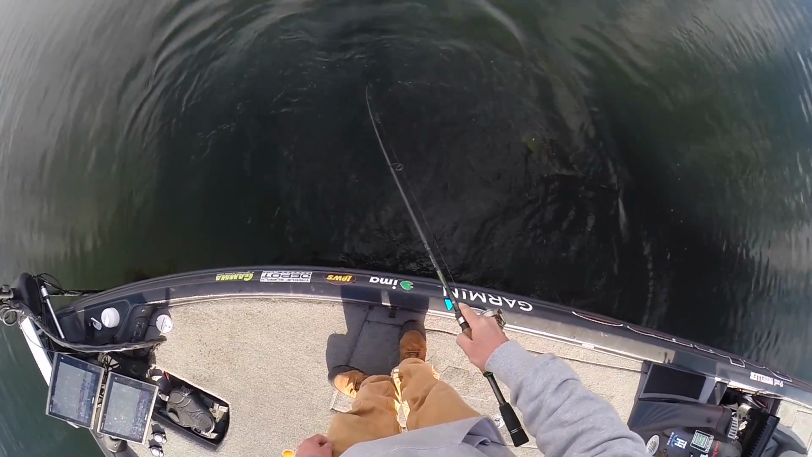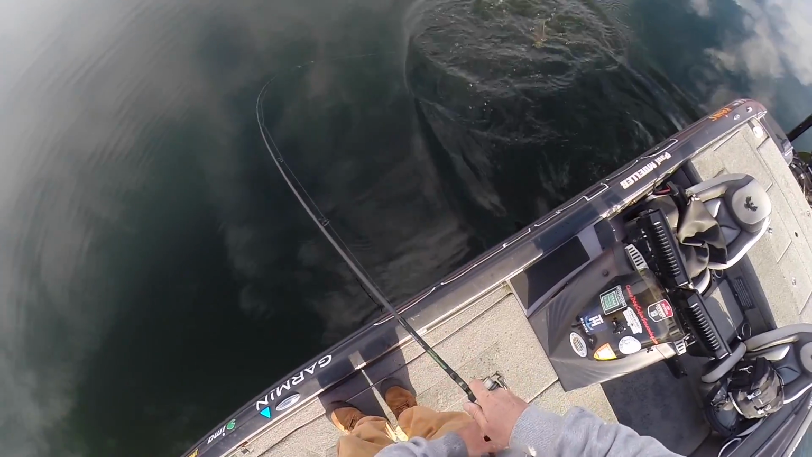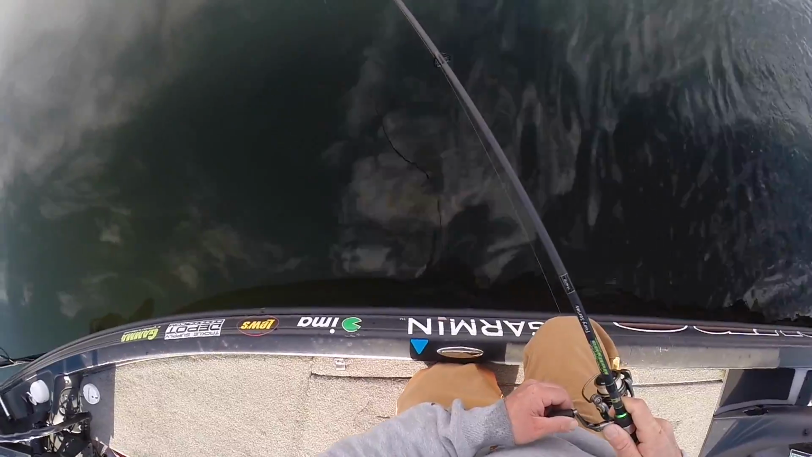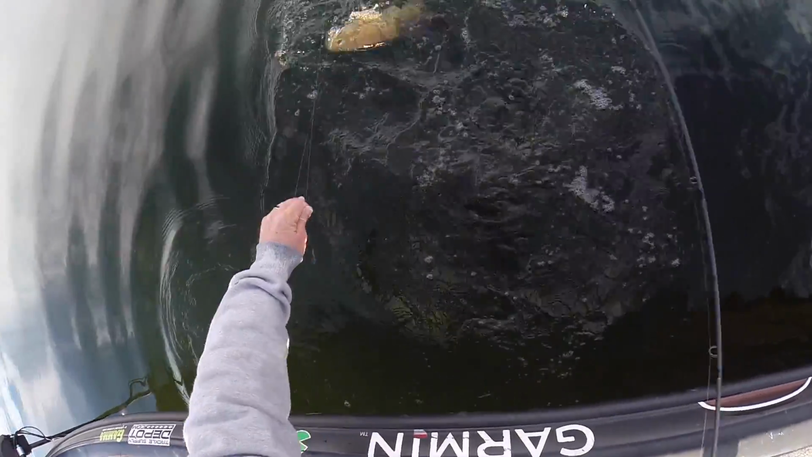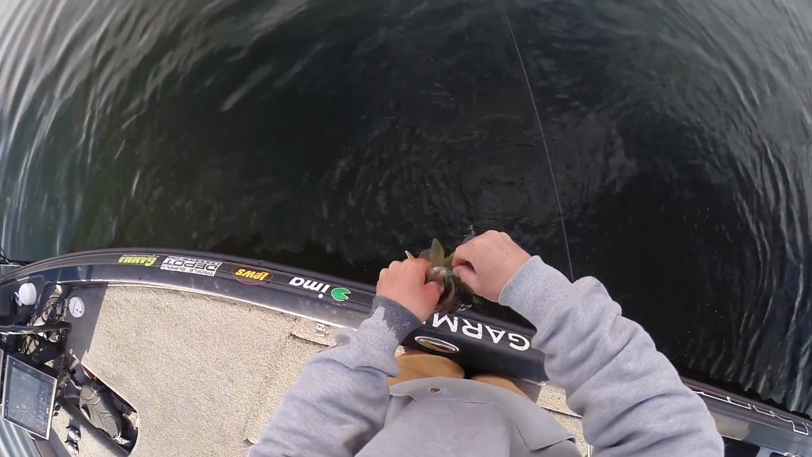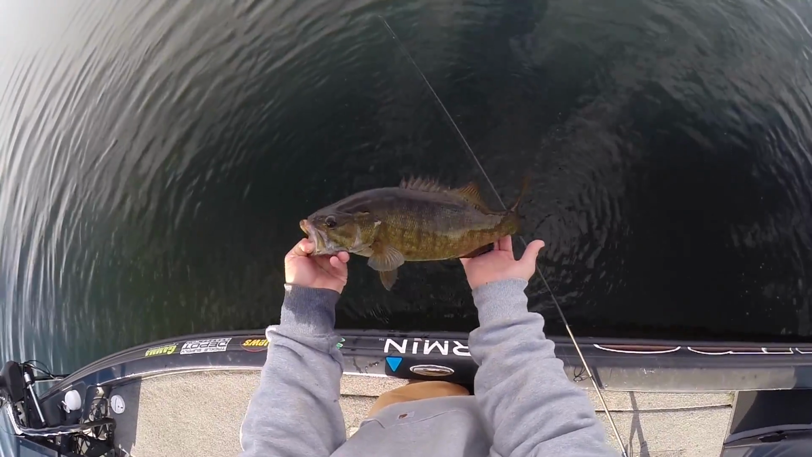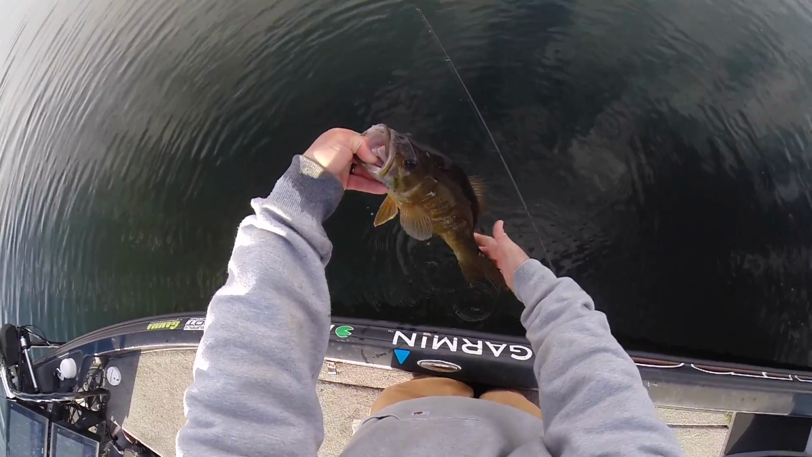When you call a 3-pounder small. Yep, good fish, but just a 3-pounder. When you're calling these small, it's a pretty good day.